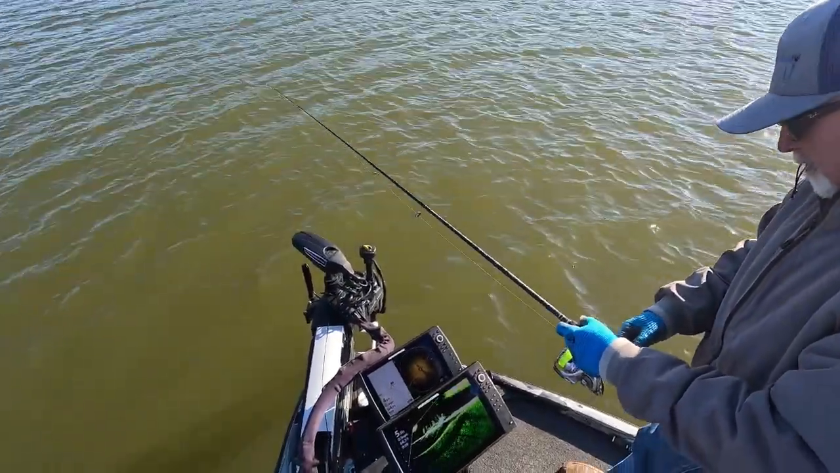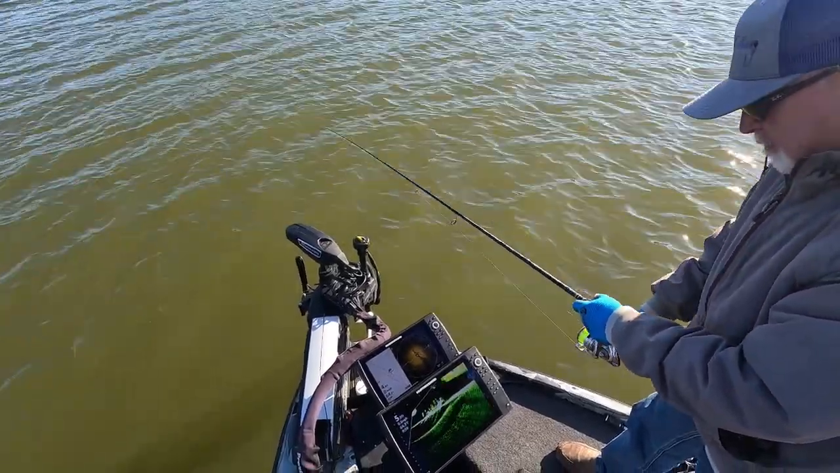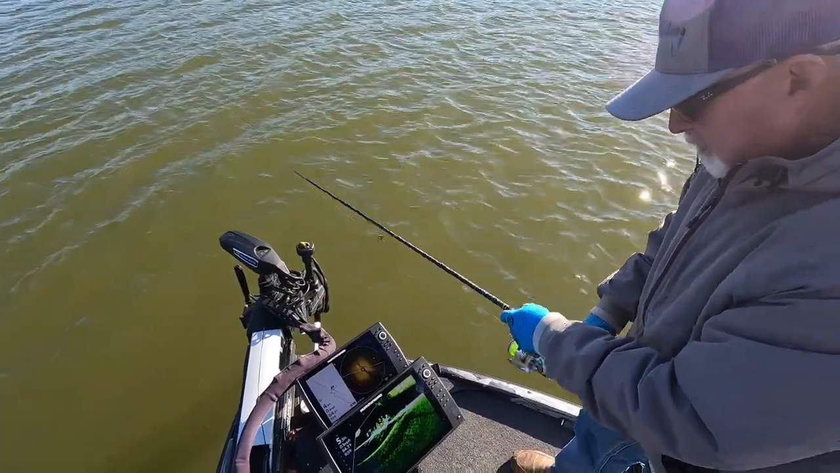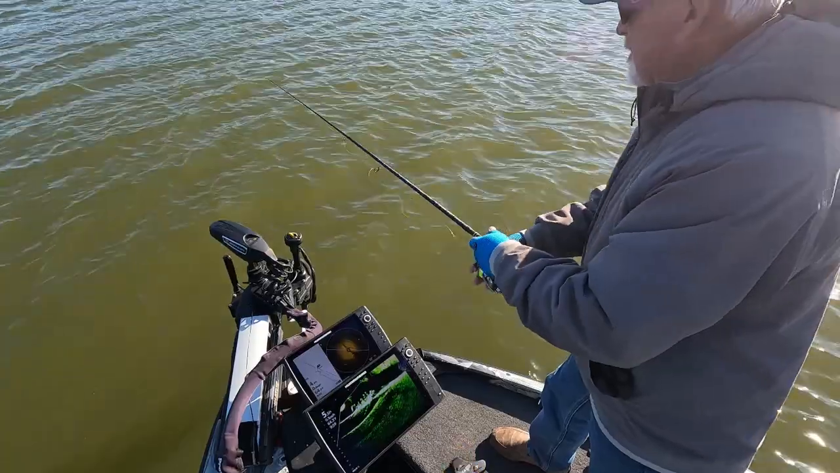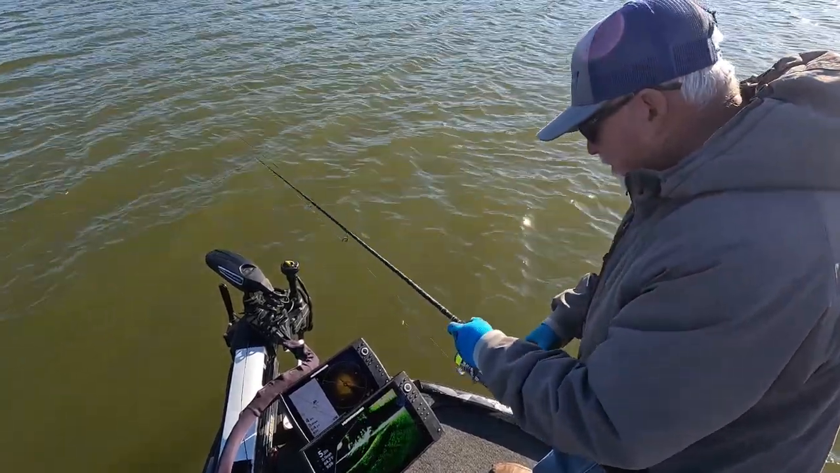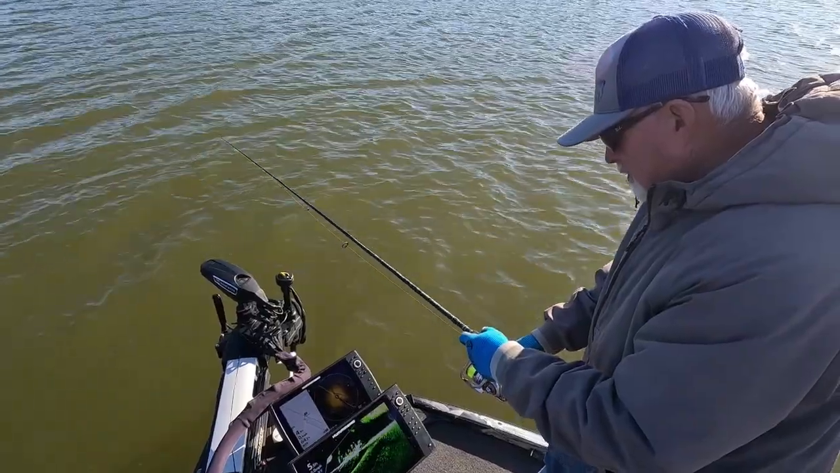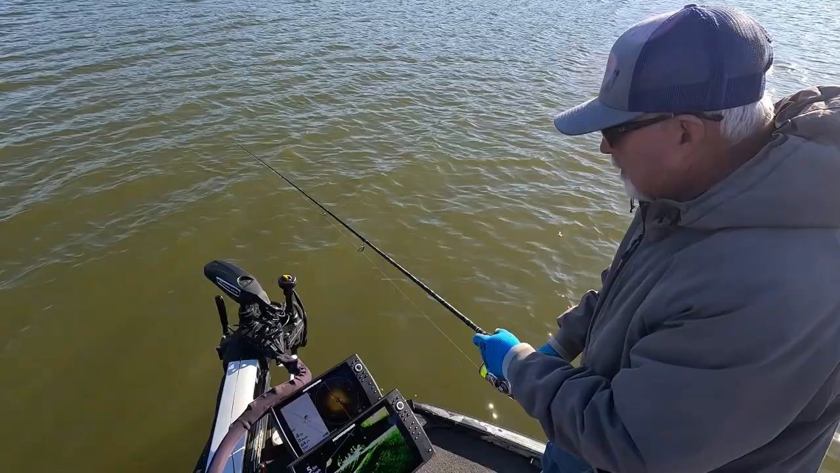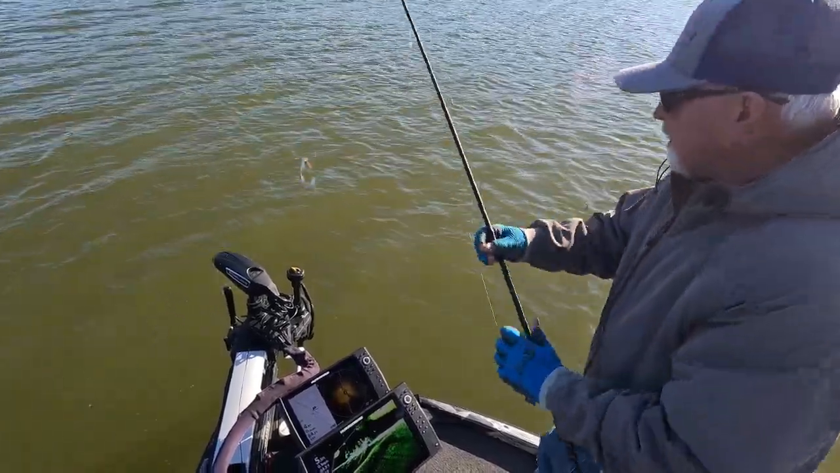Okay, trying to work my way through a few stakes there. And that one just came right out the bottom of them stakes. Gosh, that one whacked it. Just missed it. Right again. Here we go. They're just down in there laying in that mud. You just got to get them to commit. Little guy.